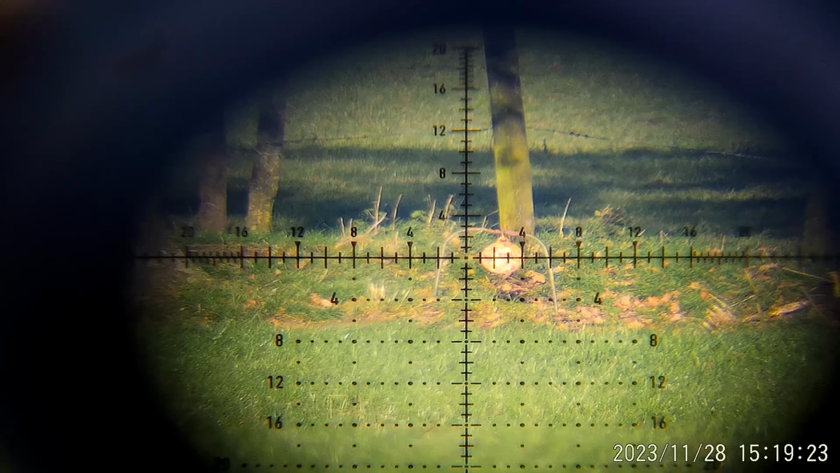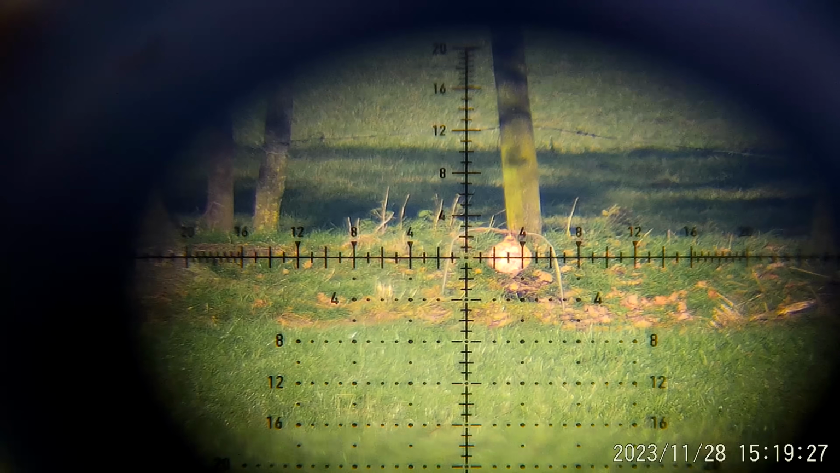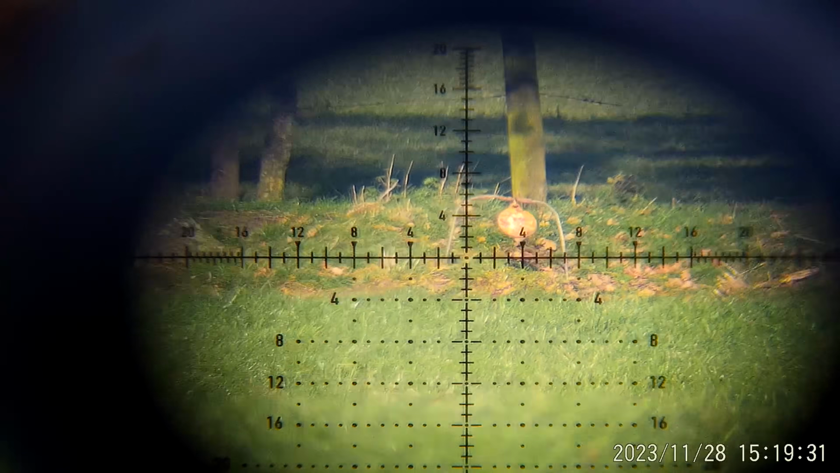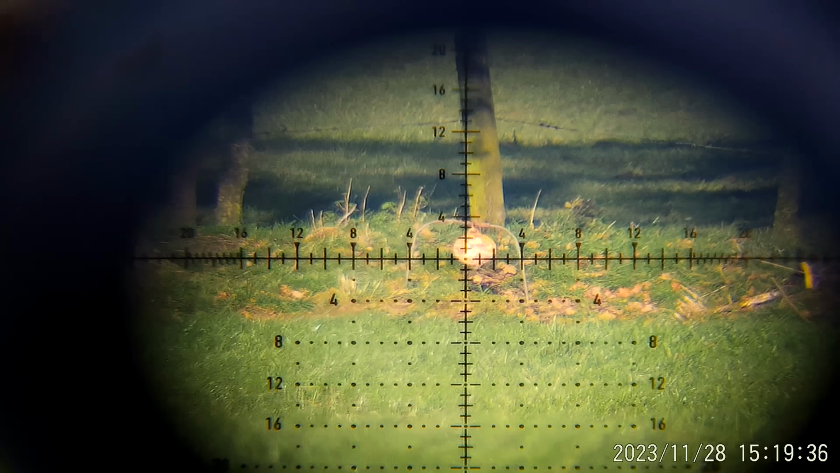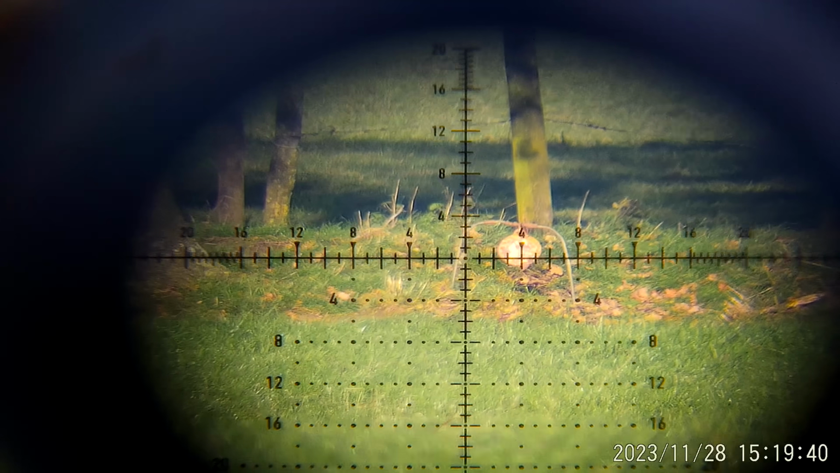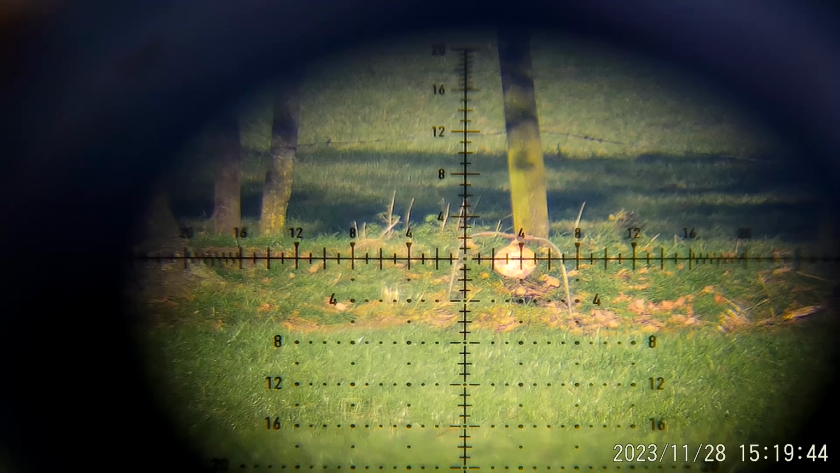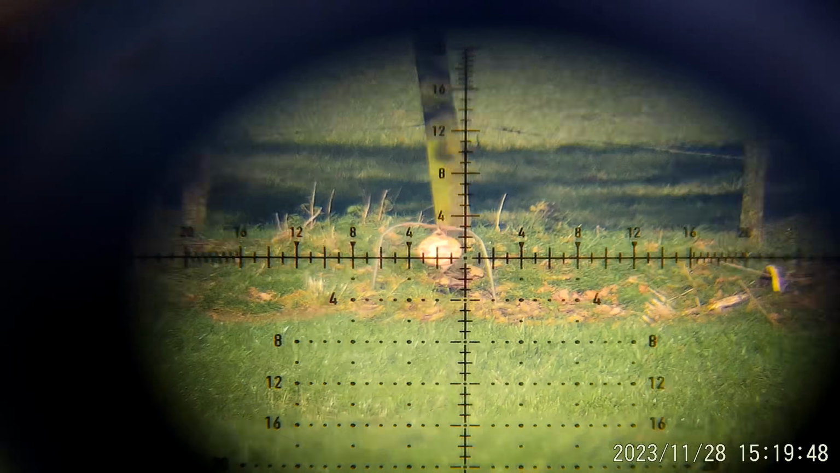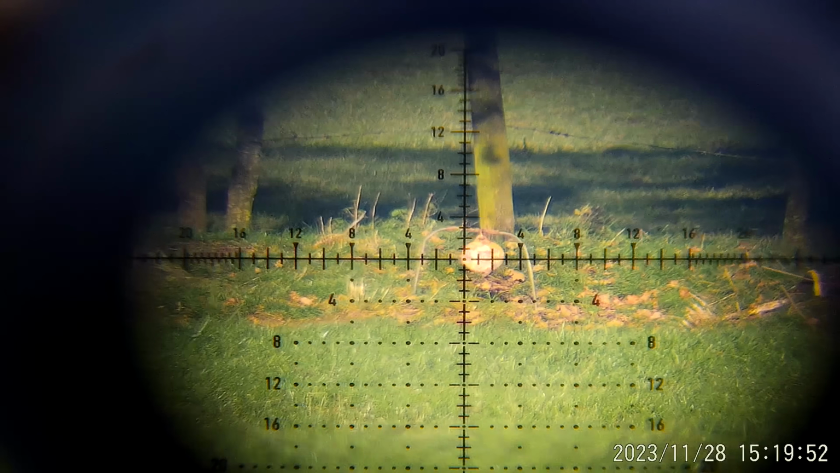Right, so there we go. So we can do that again. Oh, just next to it. Give it a little bit more windage. There we go. 4 MOA. One more.